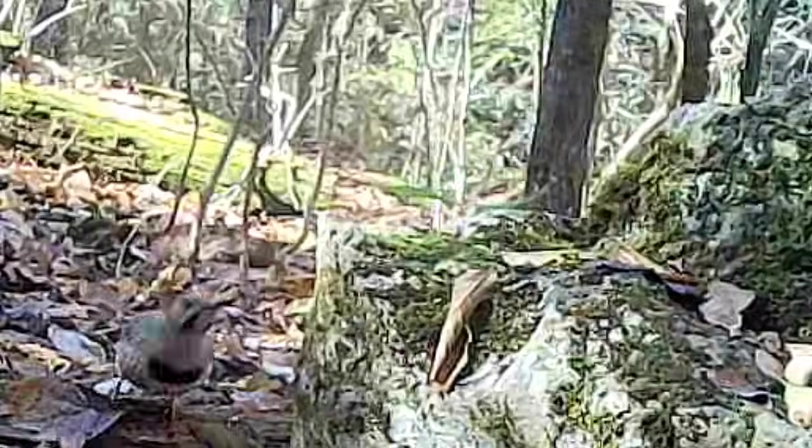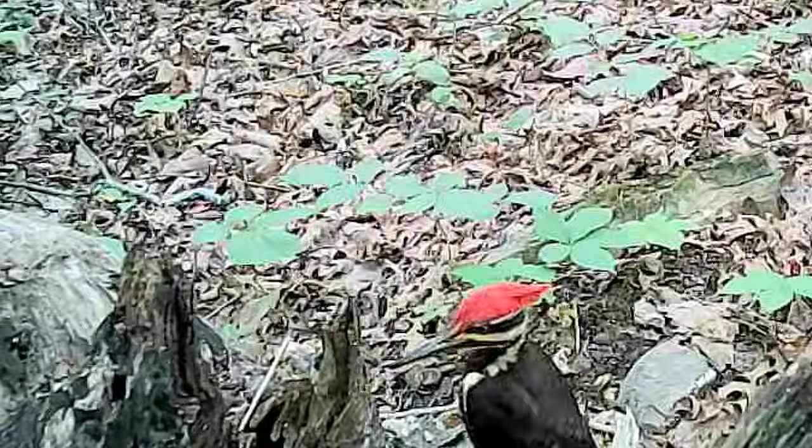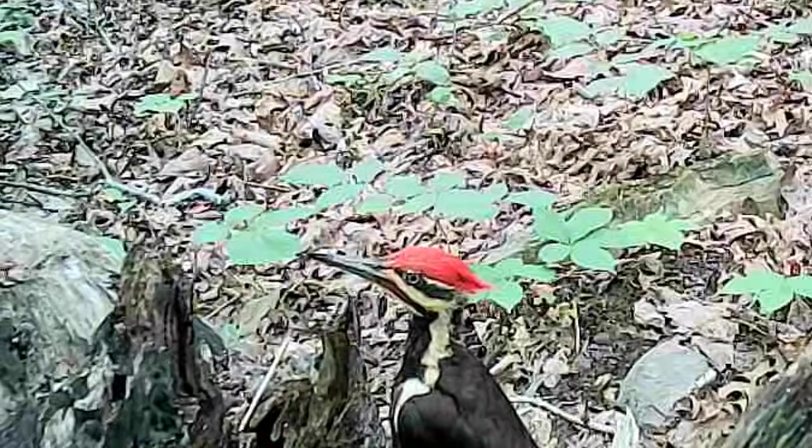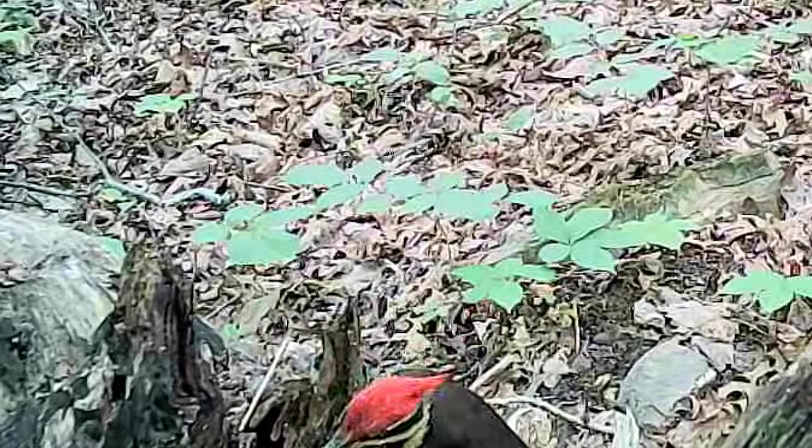And there's a little northern flicker, another pretty woodpecker. And here's the biggest of all the woodpeckers, a pileated woodpecker. You hear him in the background. Ain't he beautiful?